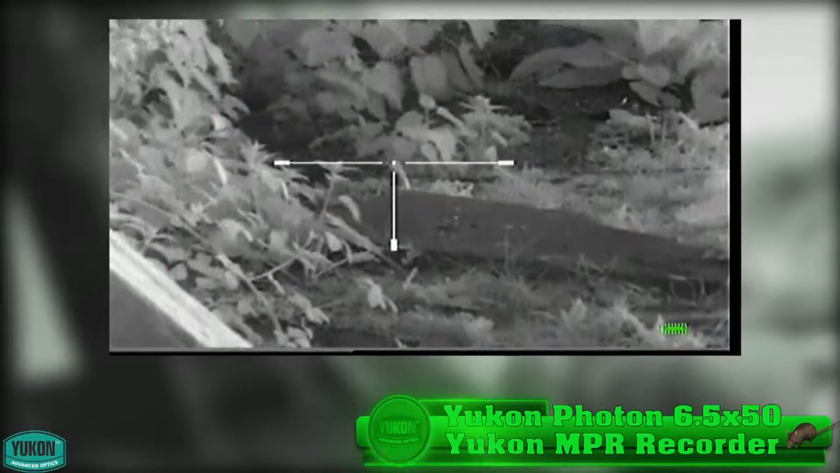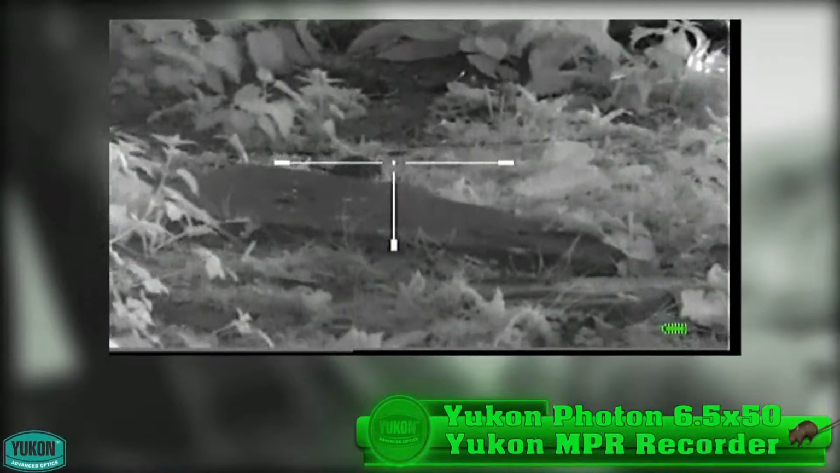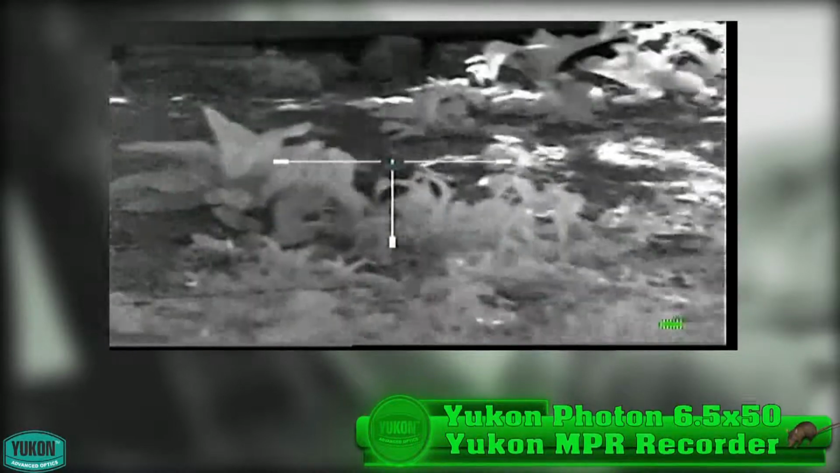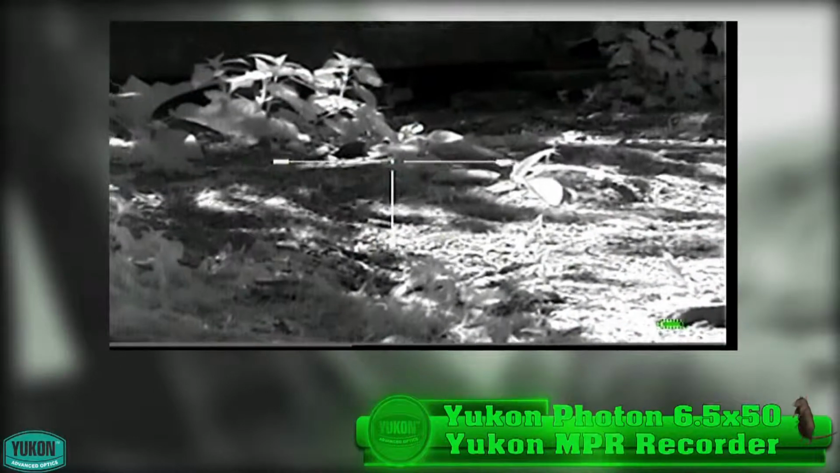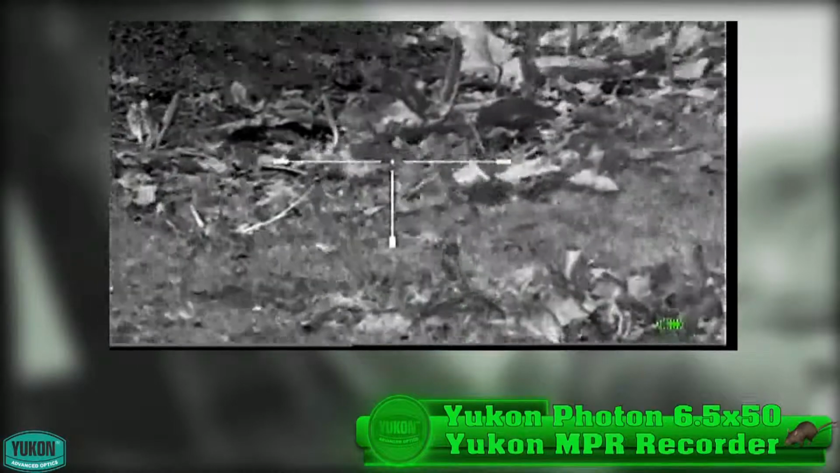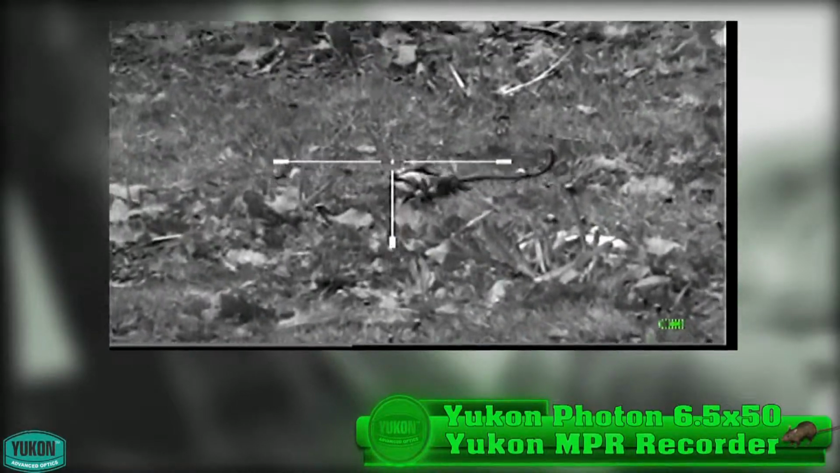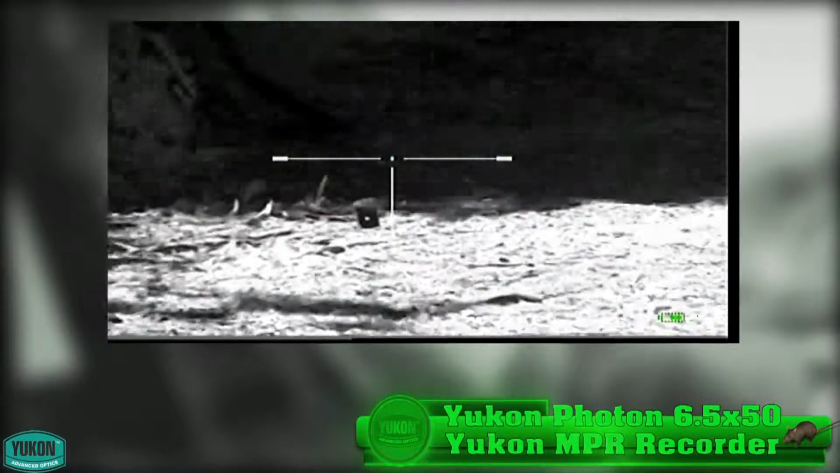Now back to the baby rat we saw earlier, trying to get the chest shot on him. And then this fella pops out to my right. We'll soon take him. Back on the baby rat again.